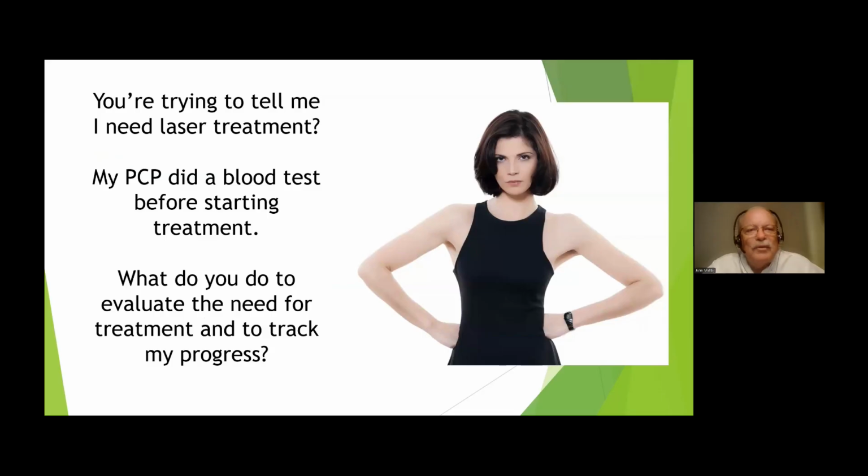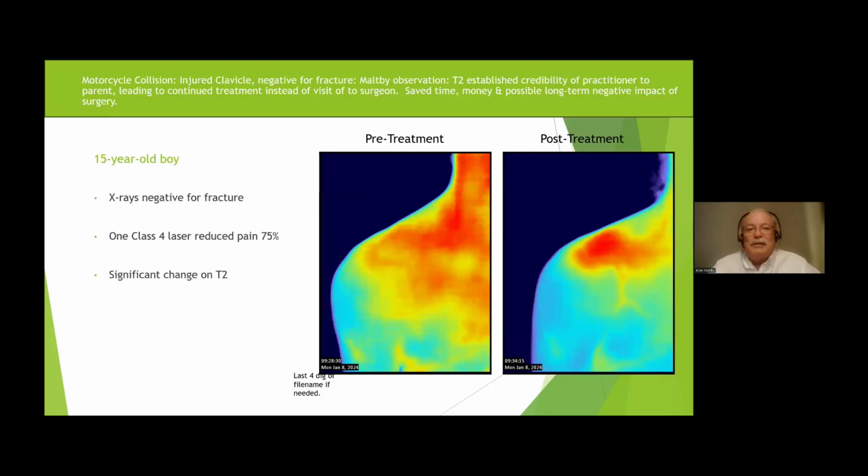So the deal is, you tried to tell me I need a laser treatment, but my primary did a blood test before starting treatment. Why do you need to evaluate the need for treatment and track my progress? Why? Because we want to see it.